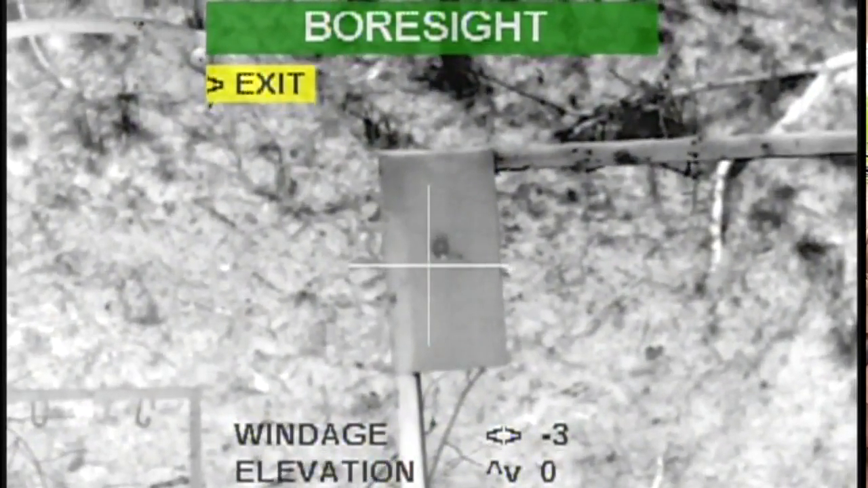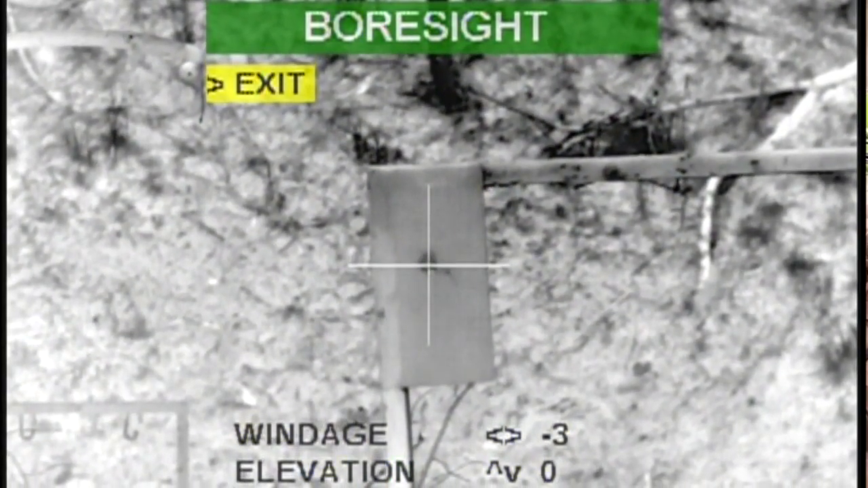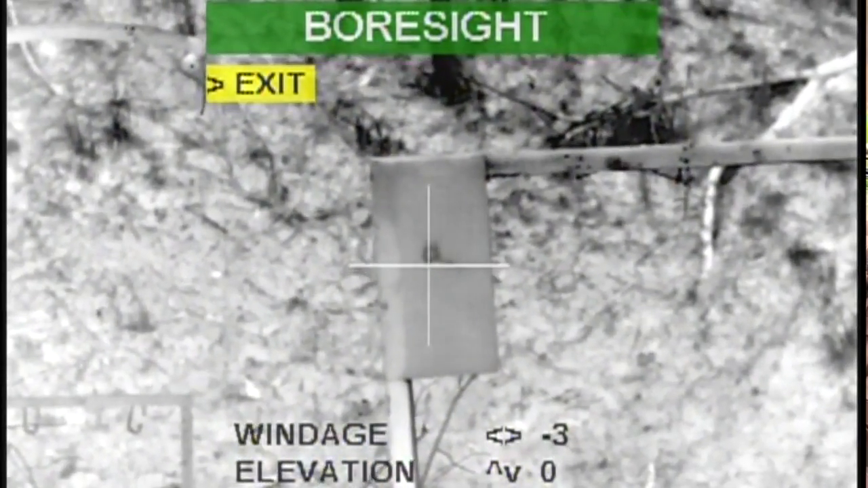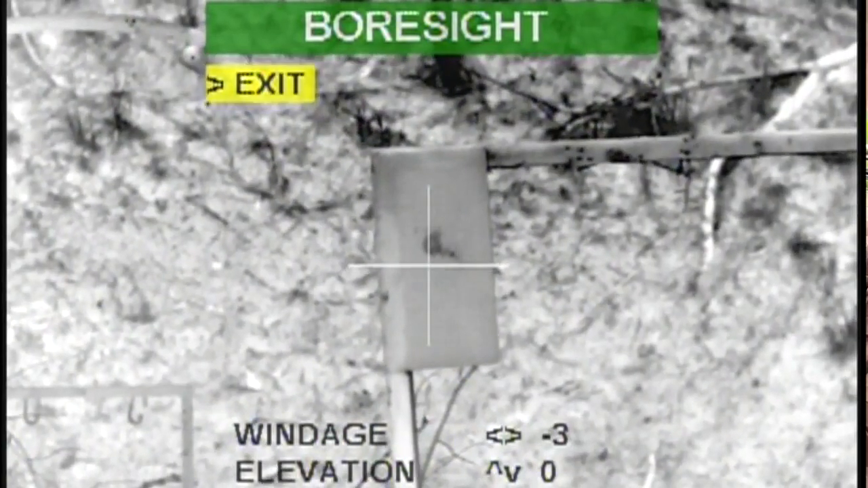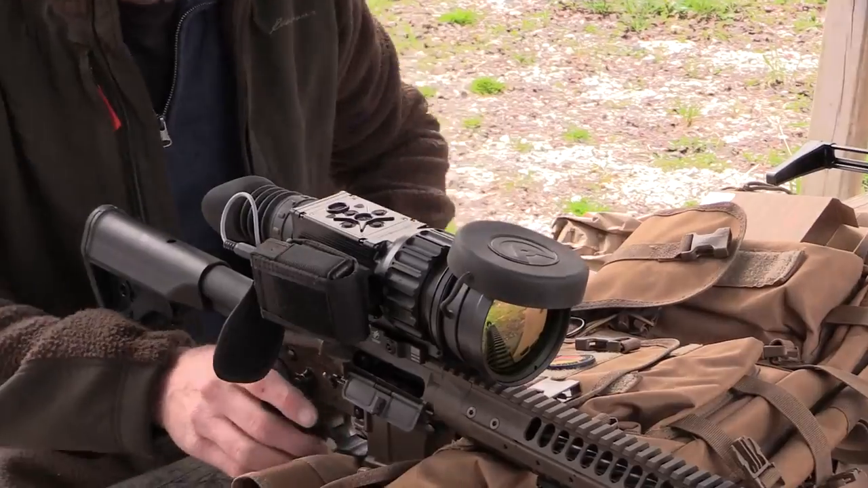See that white dot again? Right on top of the last one. So it's grouping nicely. And once again, right there, just to the upper right edge of the crosshair there. And you can see the dot fade out as the heat dissipates. It's only about 40 degrees out here.